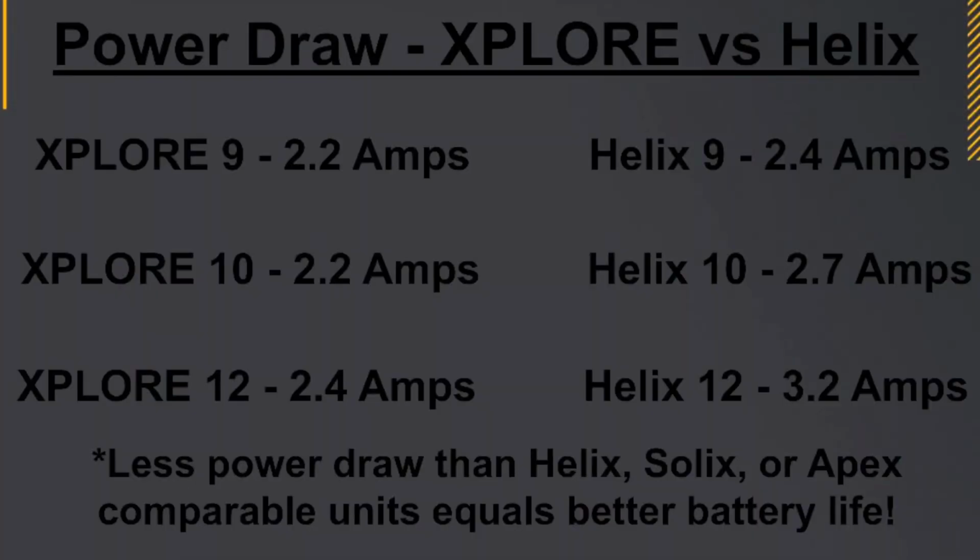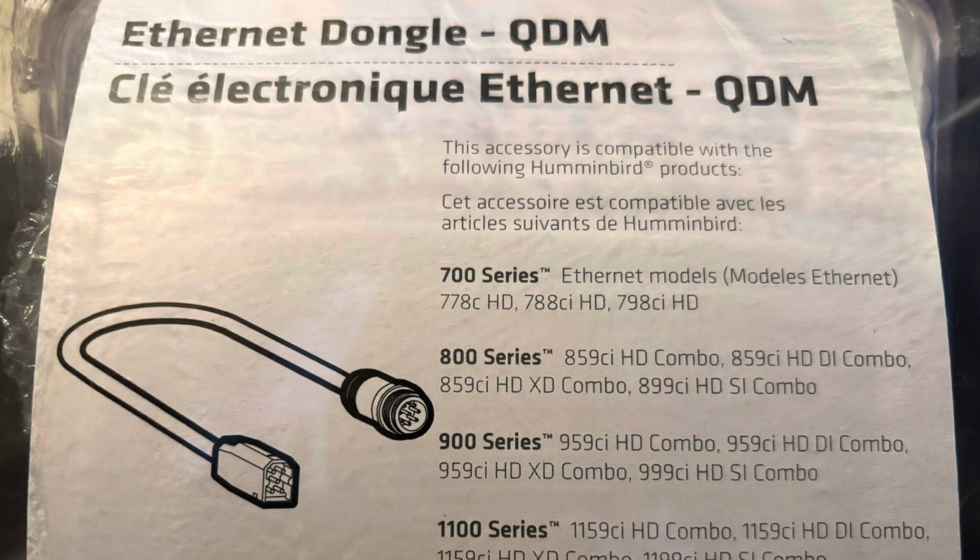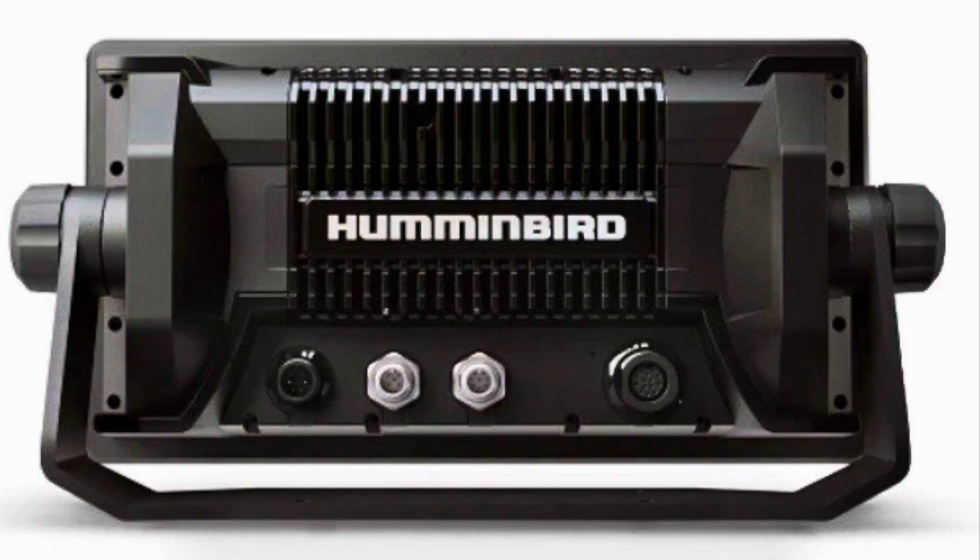Possibly a top 10 omission, XPLORE units use less power than Helix, thus preserving battery life. The final honorable mention goes to the elimination of dongles required by Helix users, as Ethernet cables now plug directly into the back of the XPLORE unit.